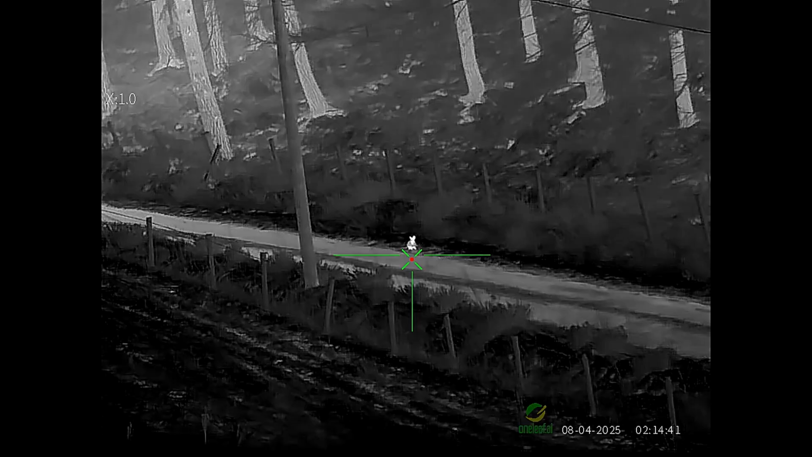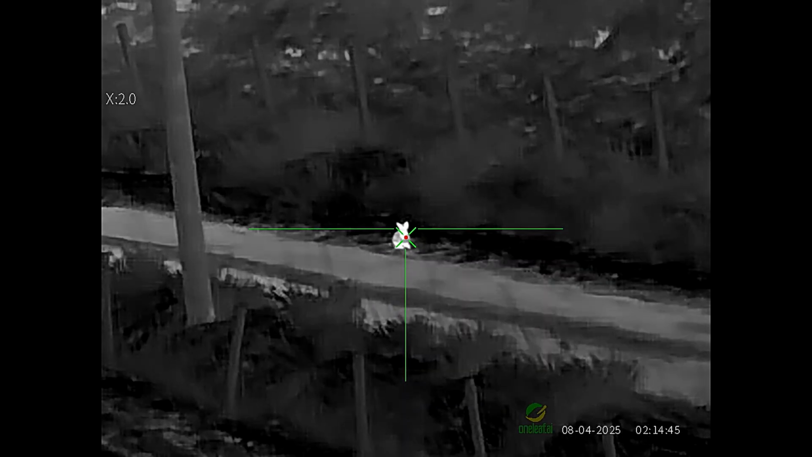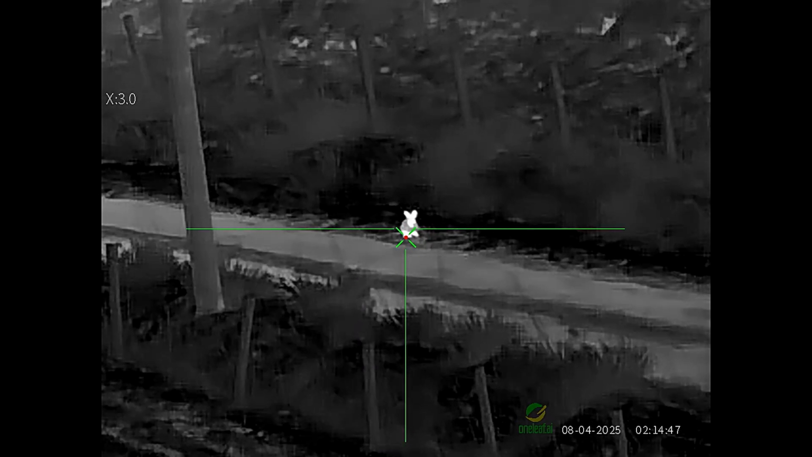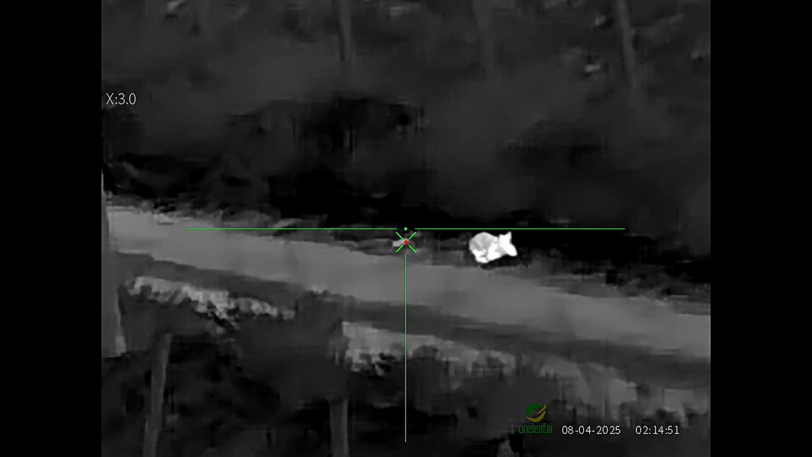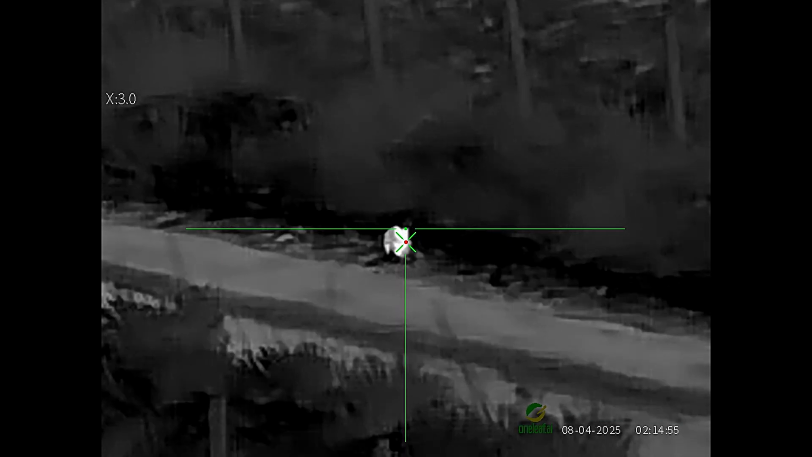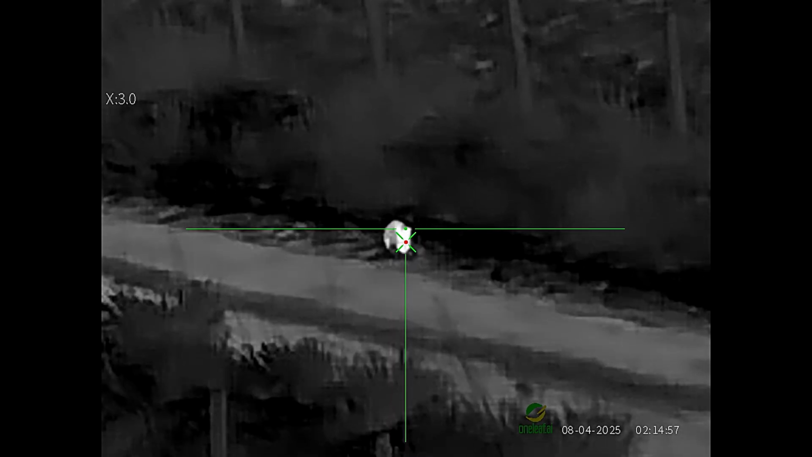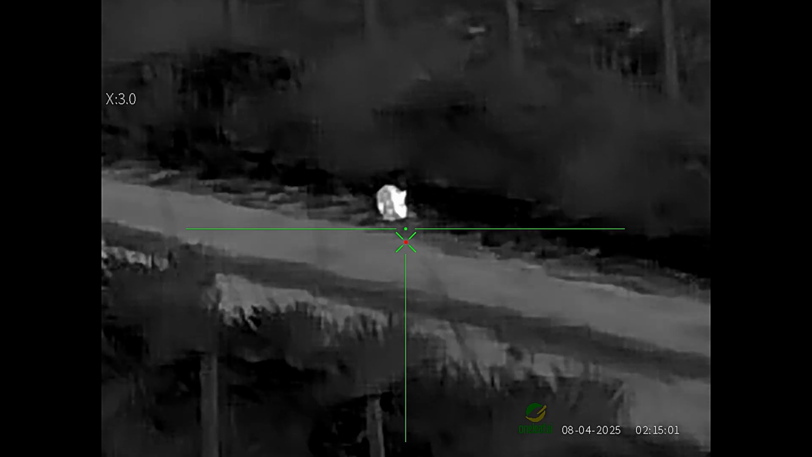I'm standing on a bankside above this rabbit, and it's at 75 metres from me. I haven't shot it because I can't get to it. The first fence is a barbed wire fence, which I've fallen foul to in the past, and there's also a drainage ditch right next to the fence that you can't see because of all the foliage. So I'm just going to leave this one.